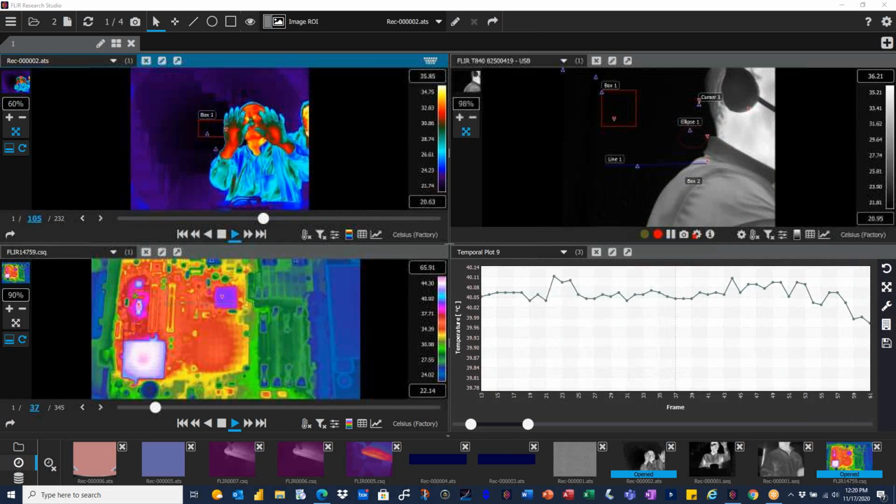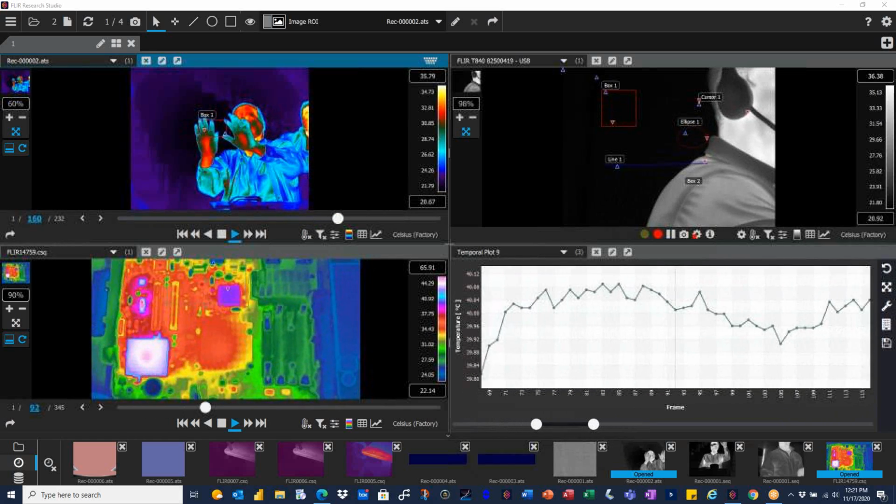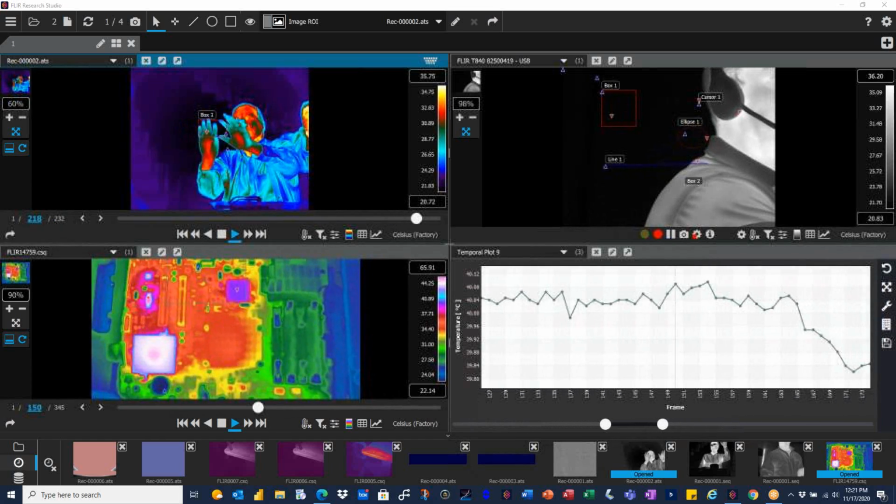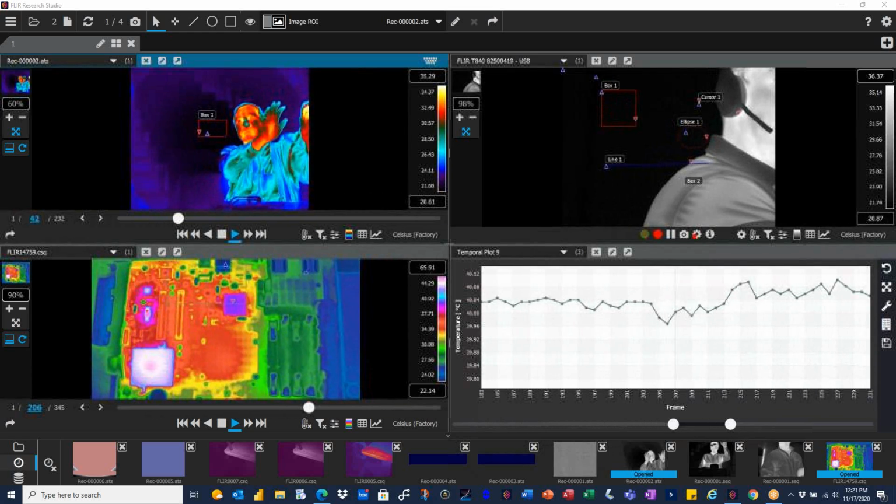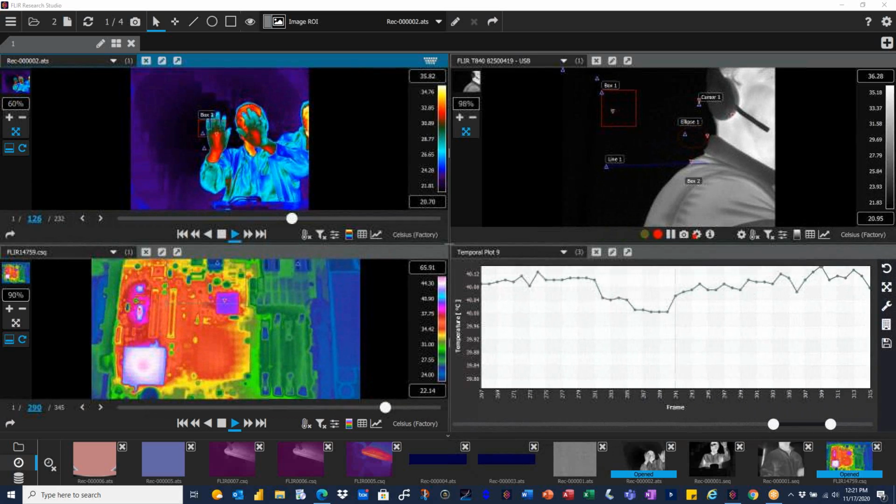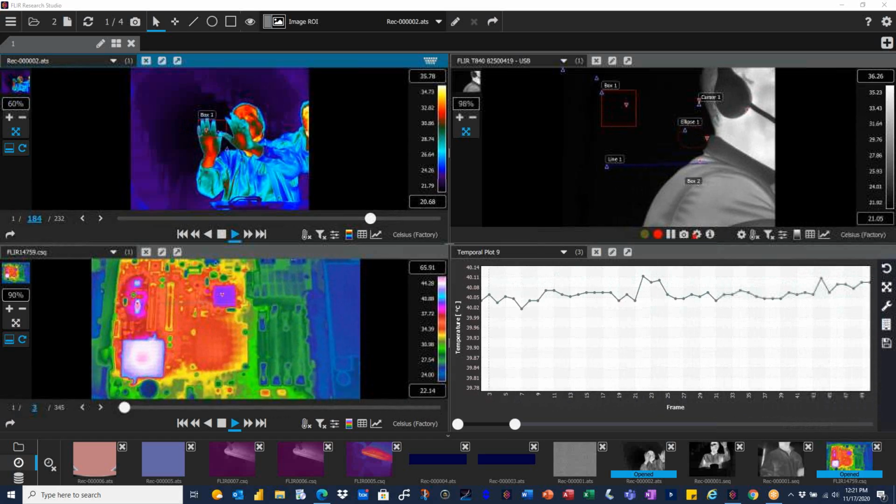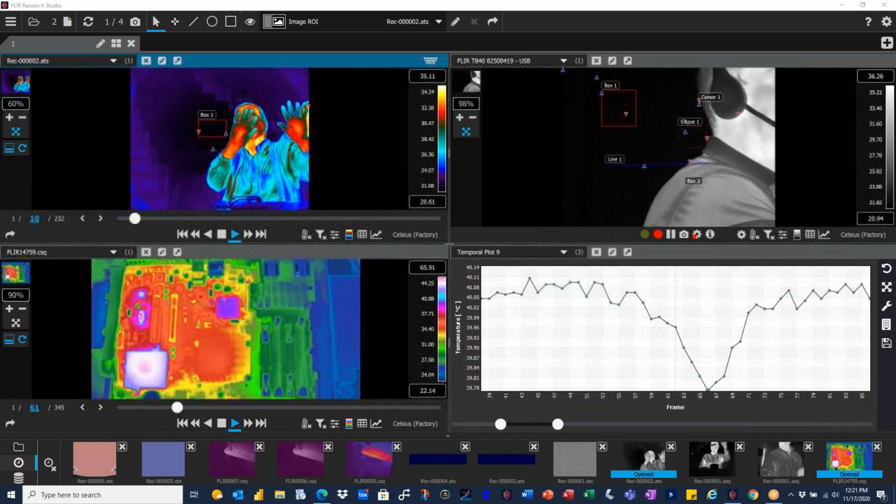There are actually two different applications in active thermography. One is referred to as flash thermography, which is time-based, so you look at that time-based thermal decay. The other one is lock-in, which is more of a frequency-based application, where it's a series of pulses that you run FFTs on the data to pull out different features. So there are active thermography techniques out there where you can see subsurface defects.